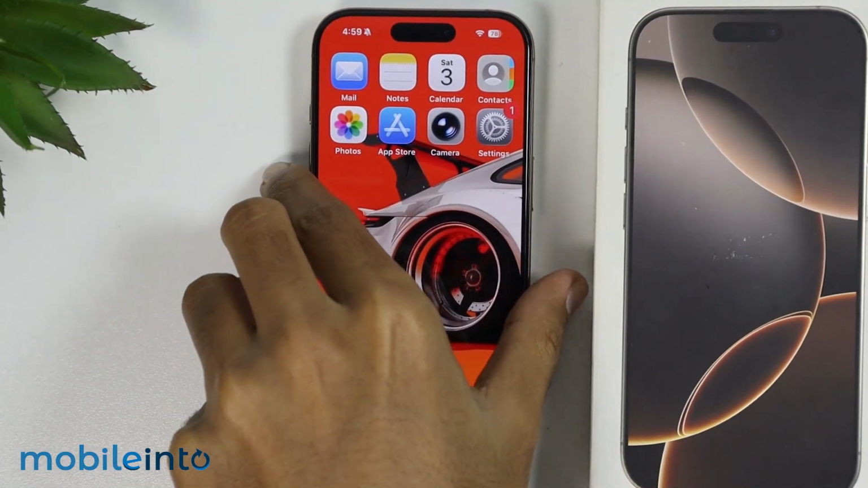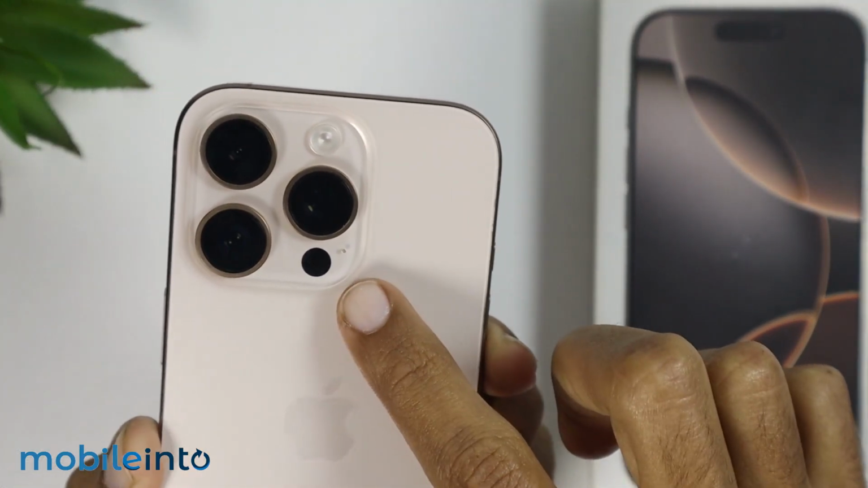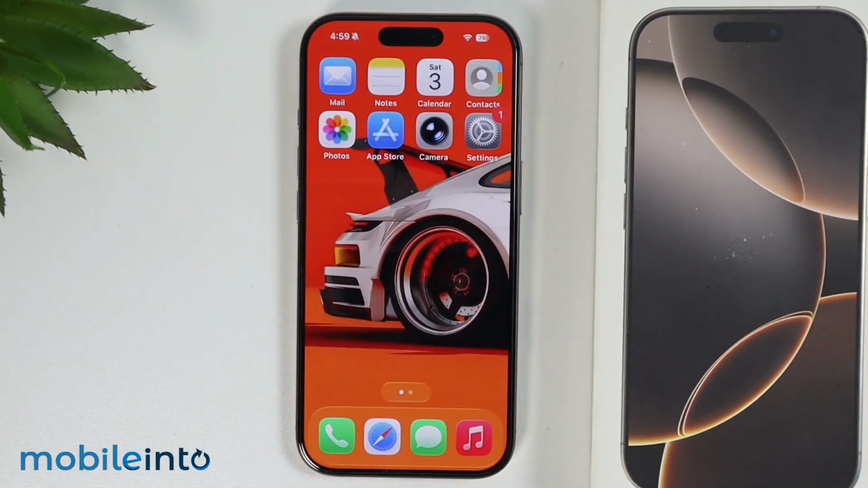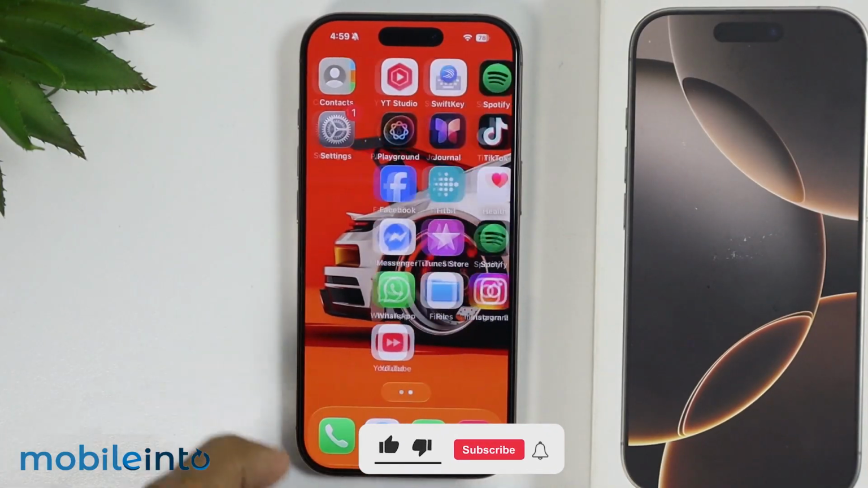If you're wondering how you can use the LiDAR sensor on the iPhone 16 Pro and the Pro Max, in this video I will show you how you can do that. First of all, just open the Measure app.